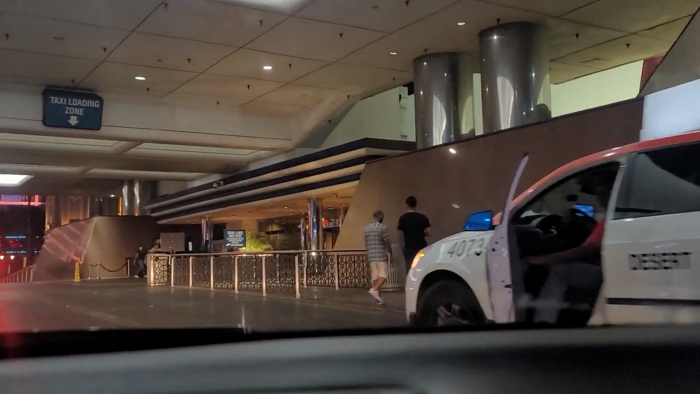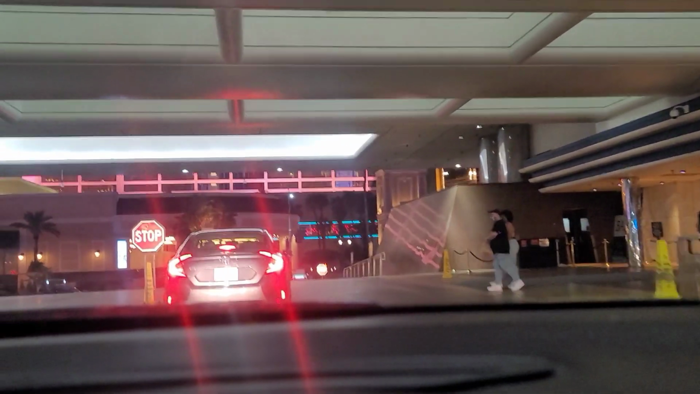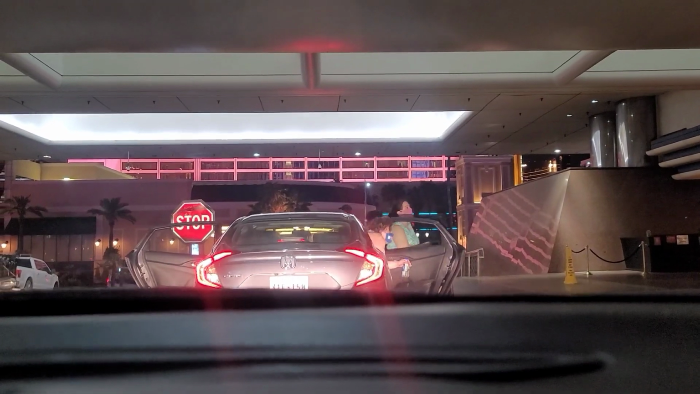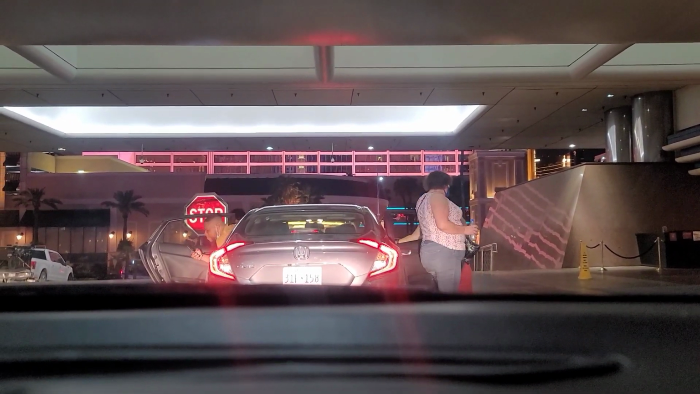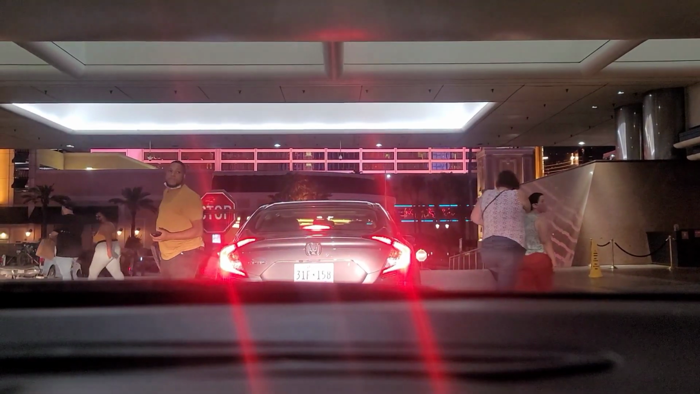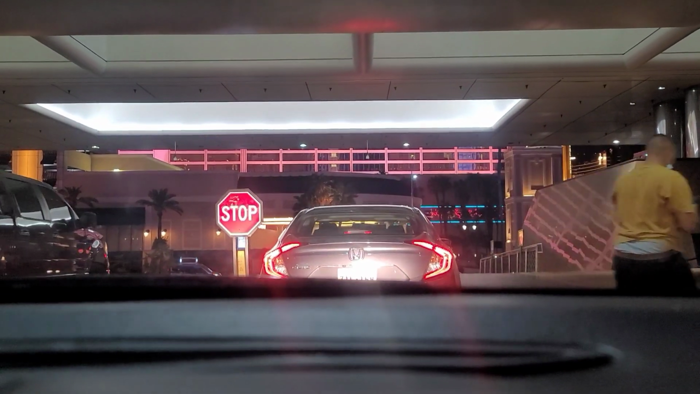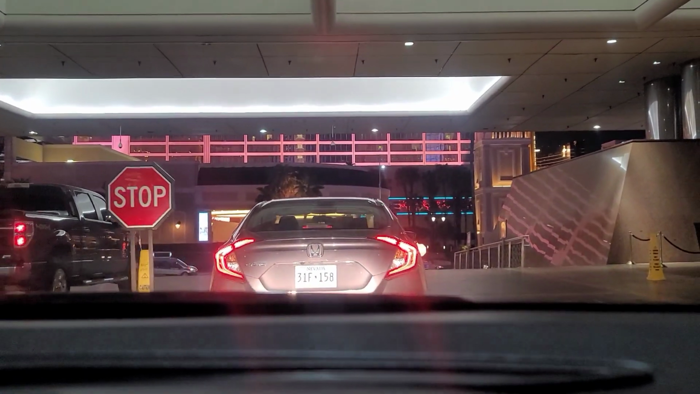Valet is closed. This area seemed a little busy for middle of the week, but again, we have Labor Day weekend coming up. I think I said Memorial Weekend last time, but did I? I'm not sure. I don't remember.